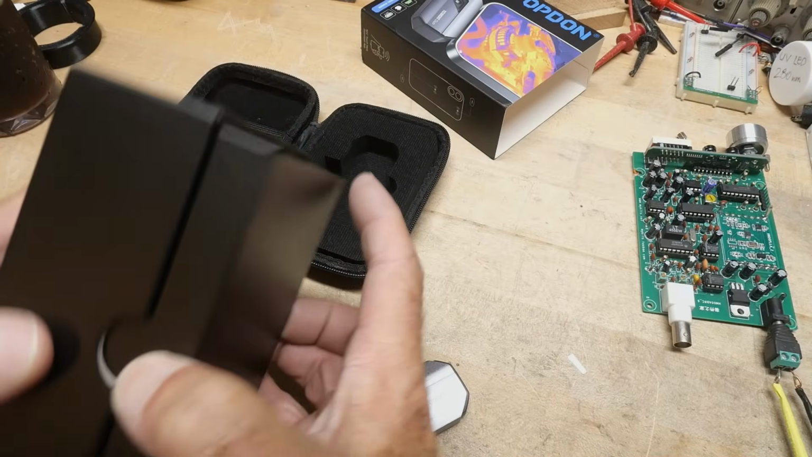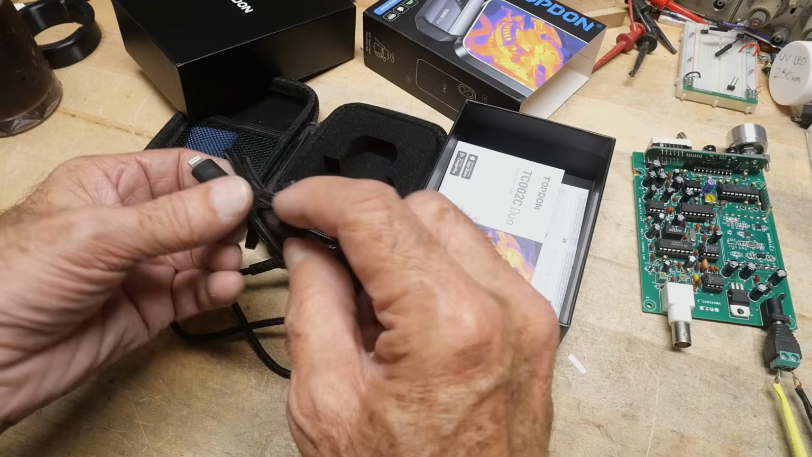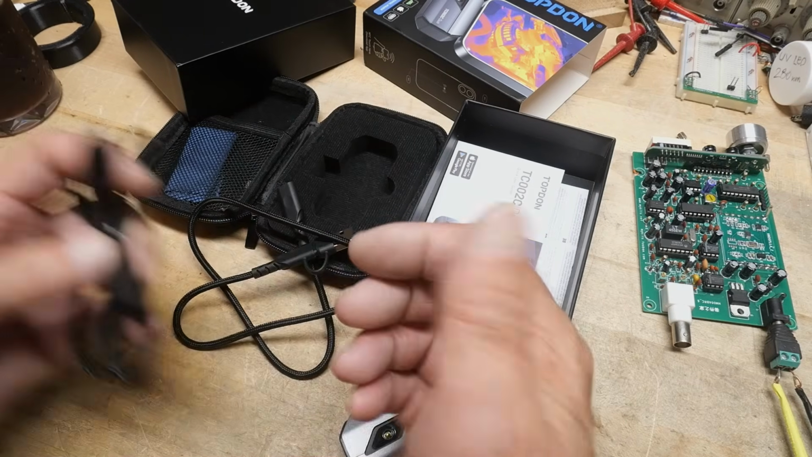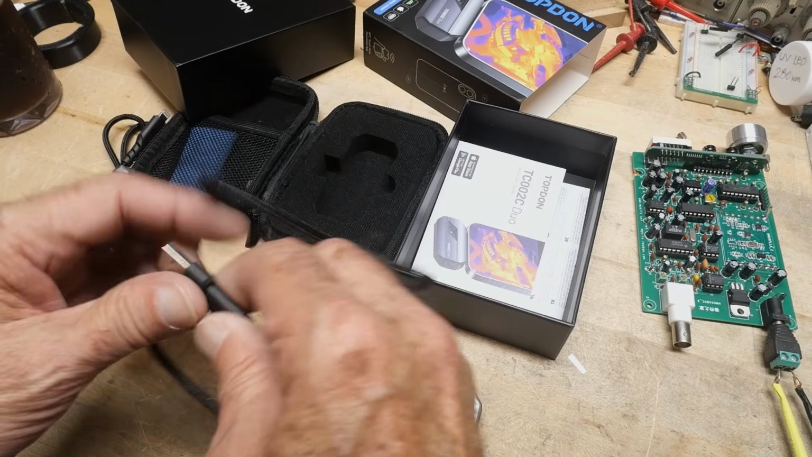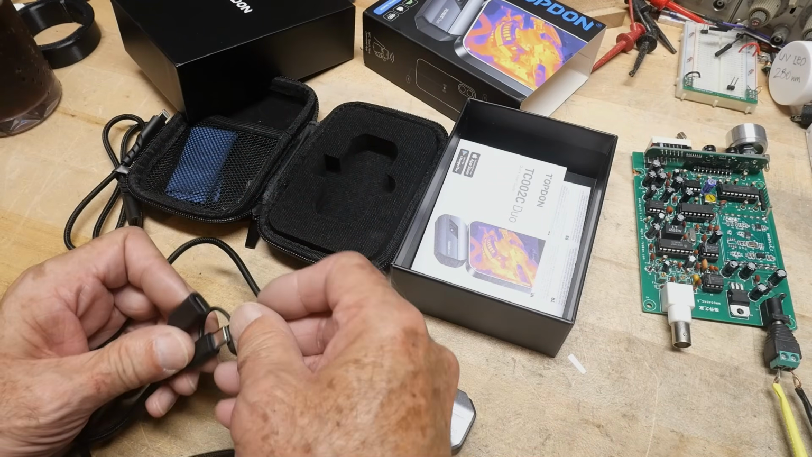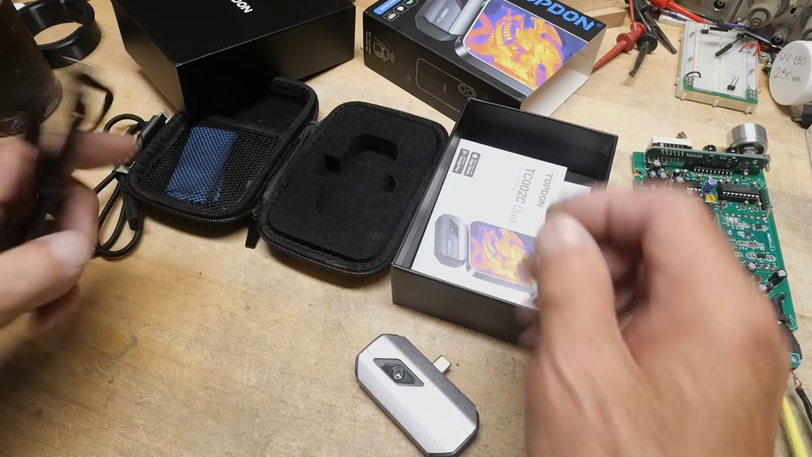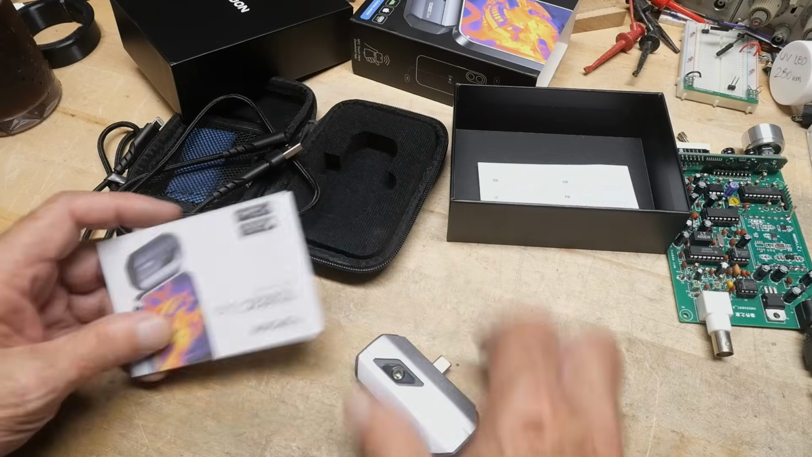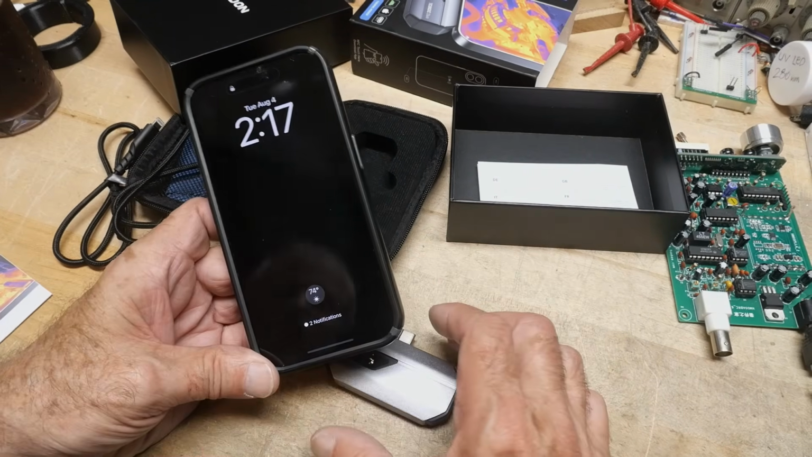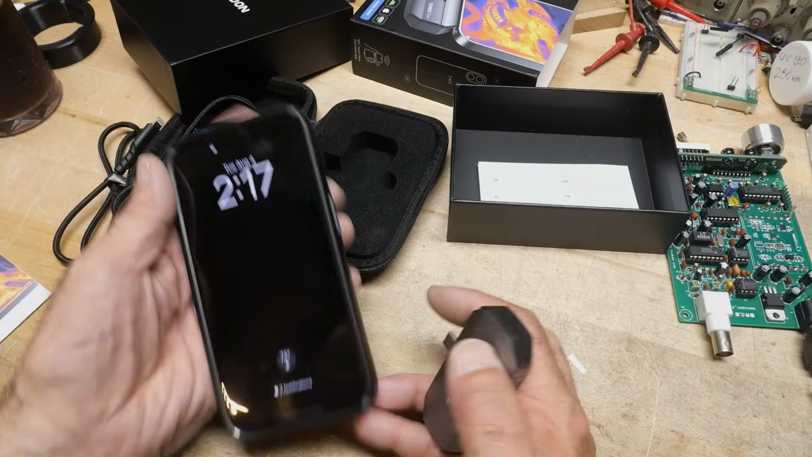Let's take a look. Yeah, it comes with a lightning adapter, so you can plug this in, the USB-C, and you can go into a lightning device. And this is a USB-C to USB extension, and also a USB-C to USB-A. Comes with a manual. Okay, so let's plug it in, just play with it here, then we'll take a look at the specs. Now, I reviewed this, like I said, a while ago, and it had a problem.